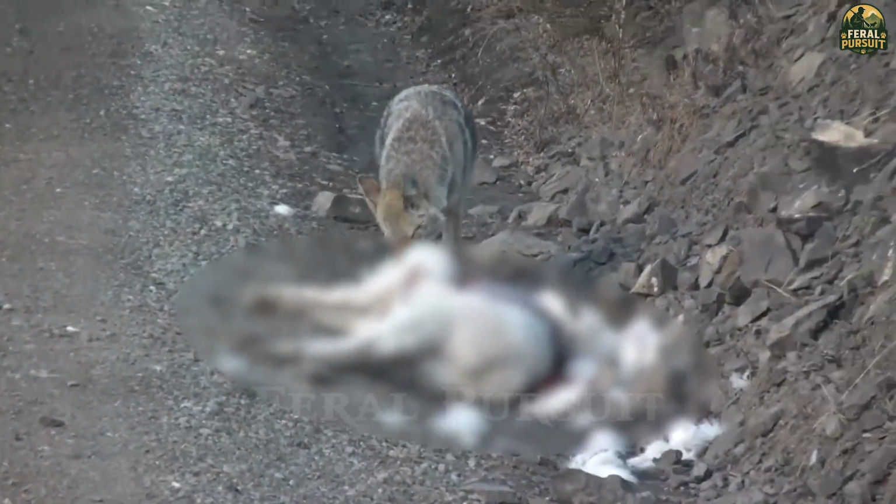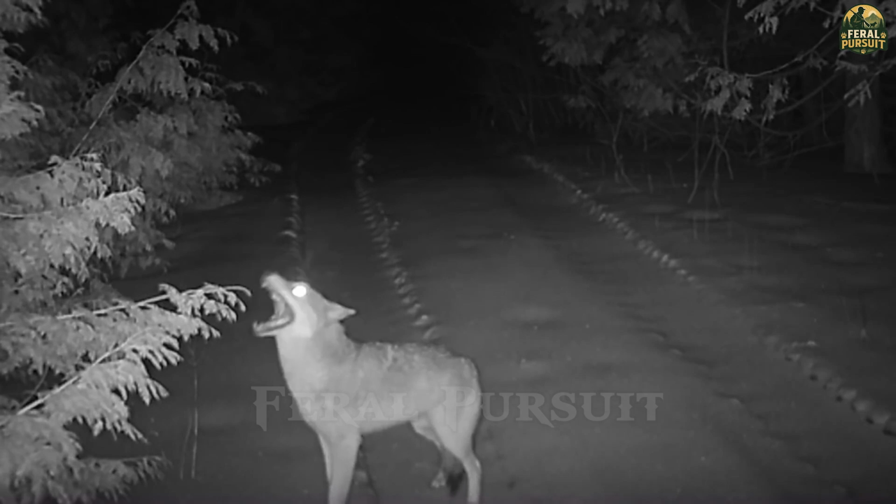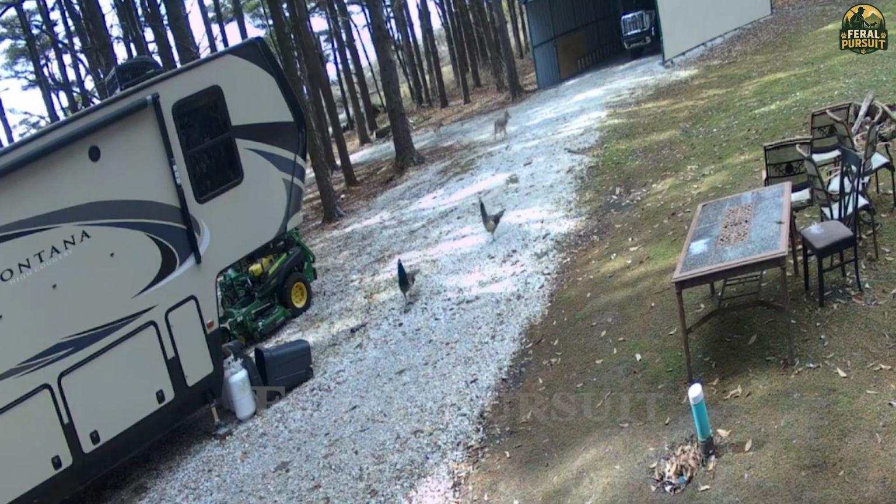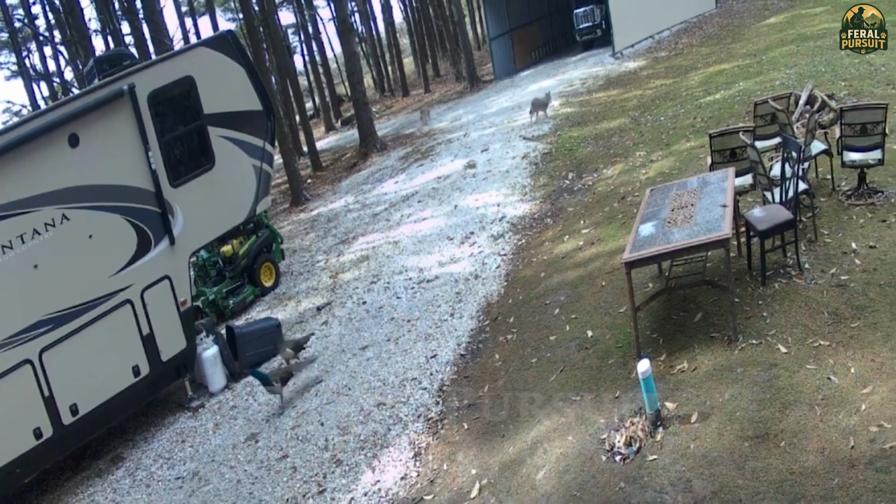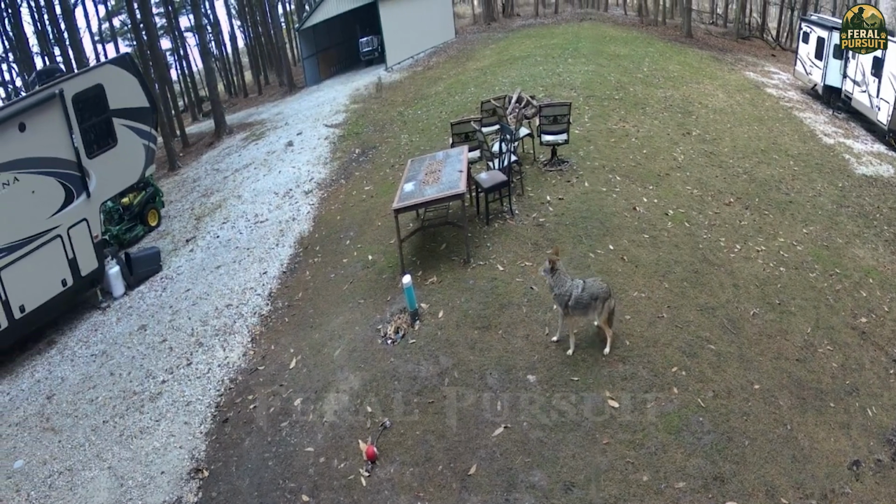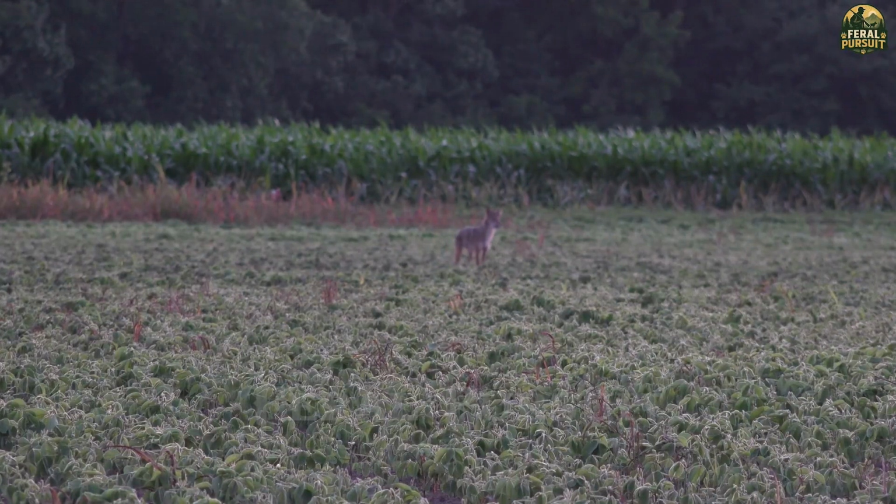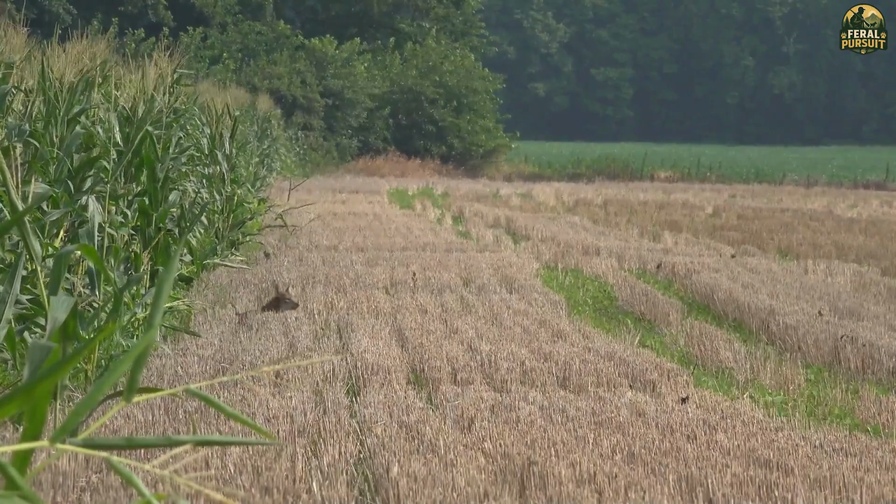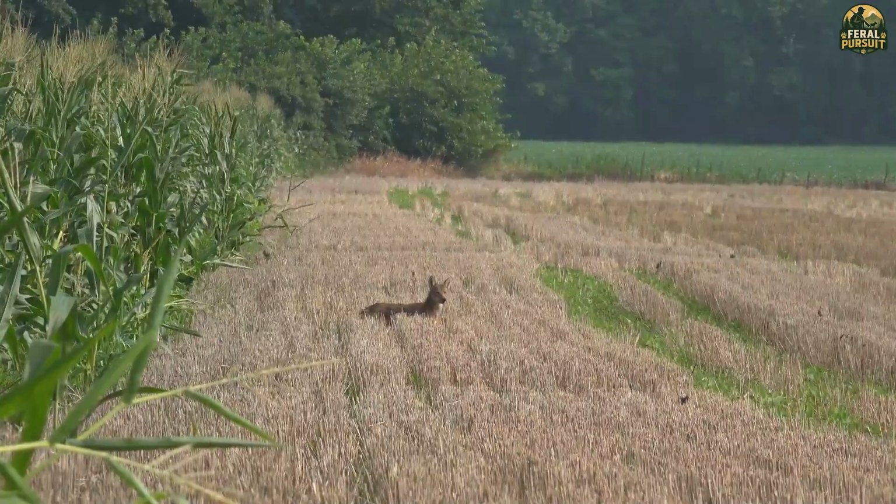With coyotes causing an estimated $50 to $60 million in damage to the US economy each year, the contest is not just a sport but also part of a wildlife management strategy. With a $10,000 prize for the winner, what rules must the hunters follow? Follow along.